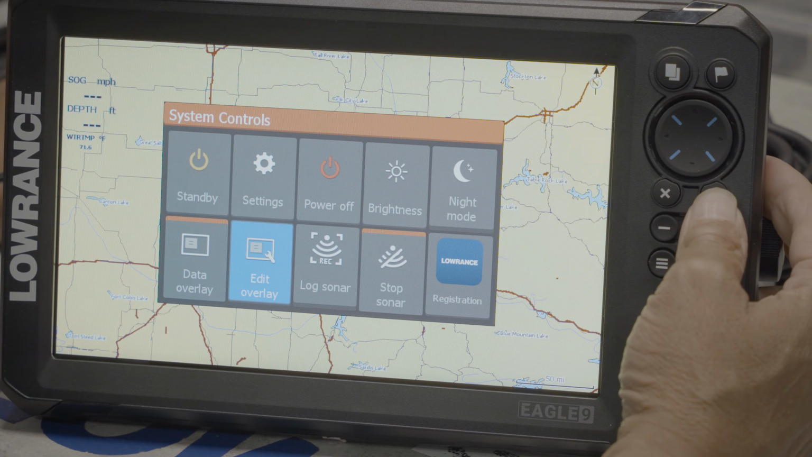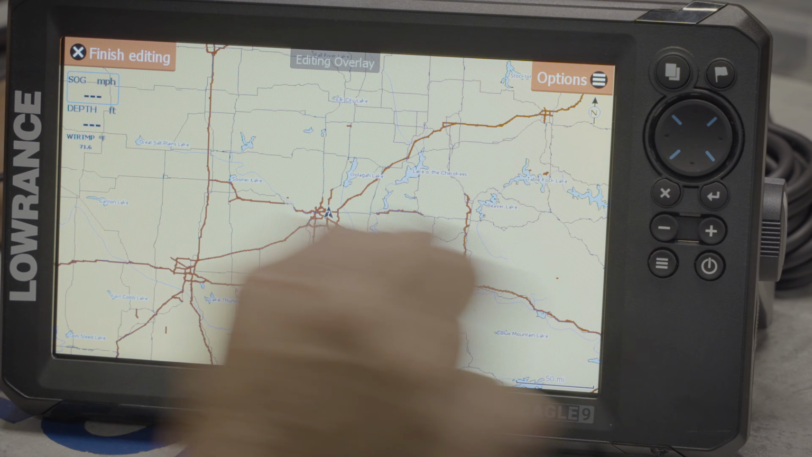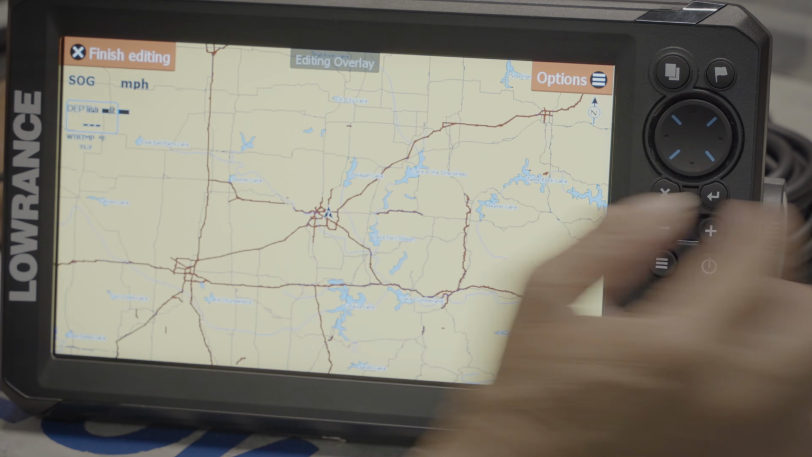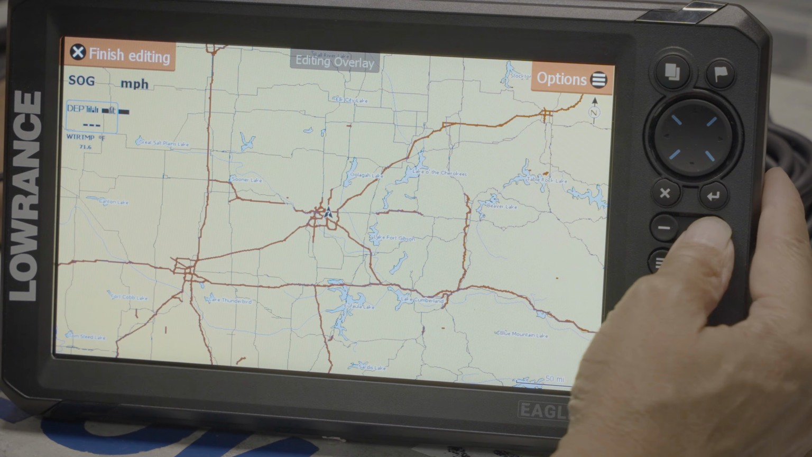We're going to press enter. It's highlighted blue, square to speed. We need to make it bigger, so we hit the plus button. We arrow down with the cursor button. It's highlighted to depth. You can't see well, but I'm just going to make it bigger.